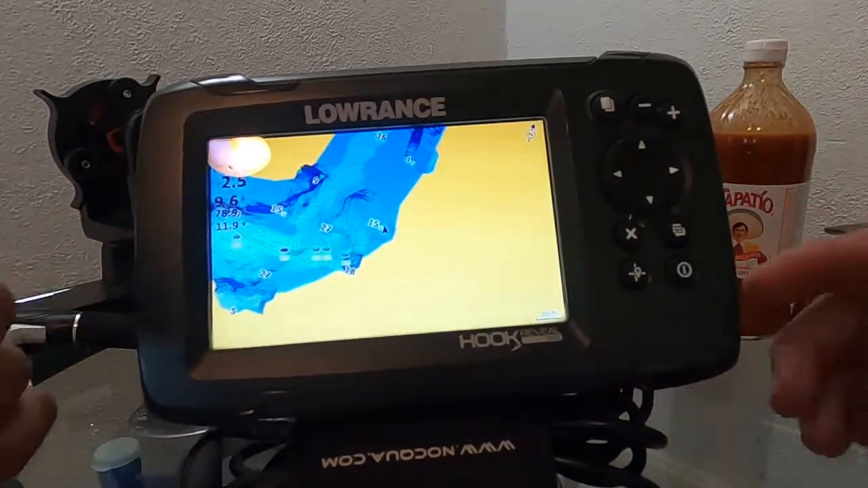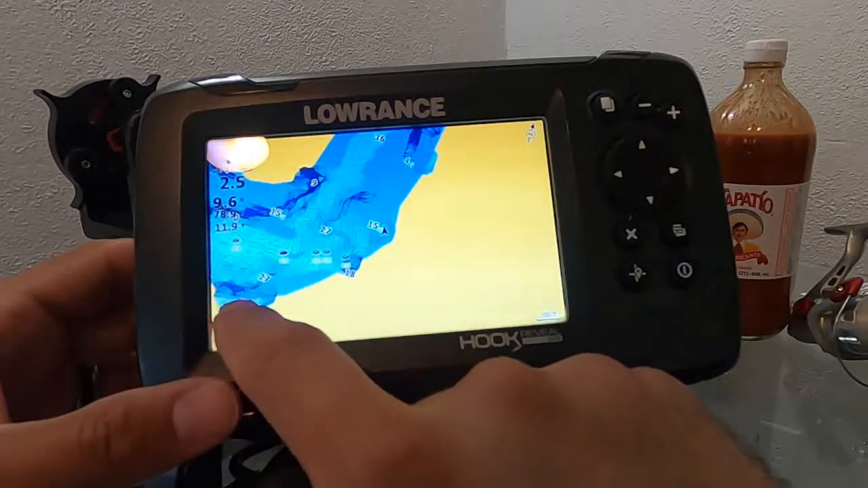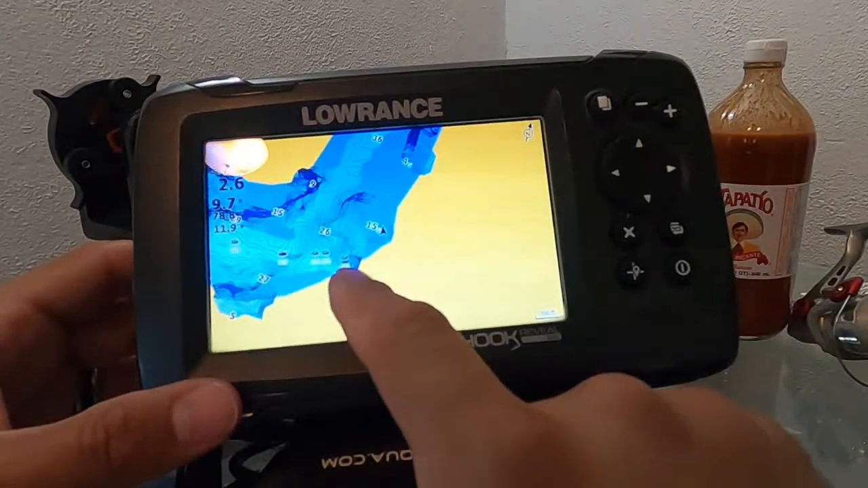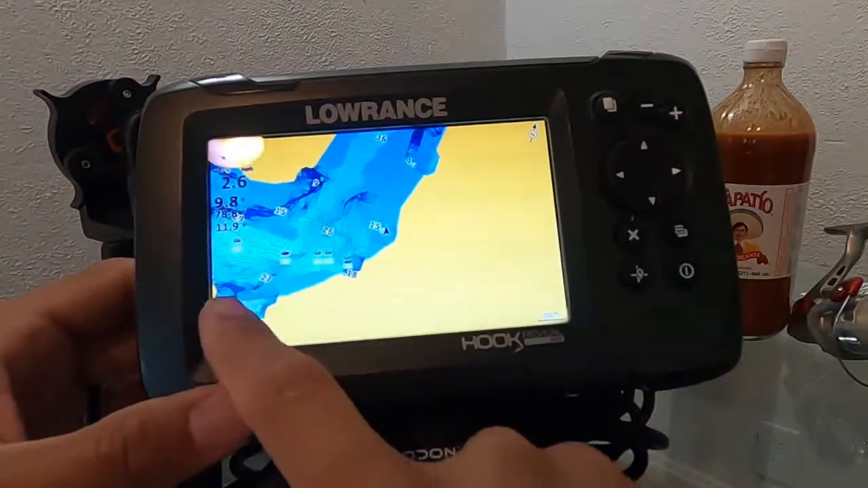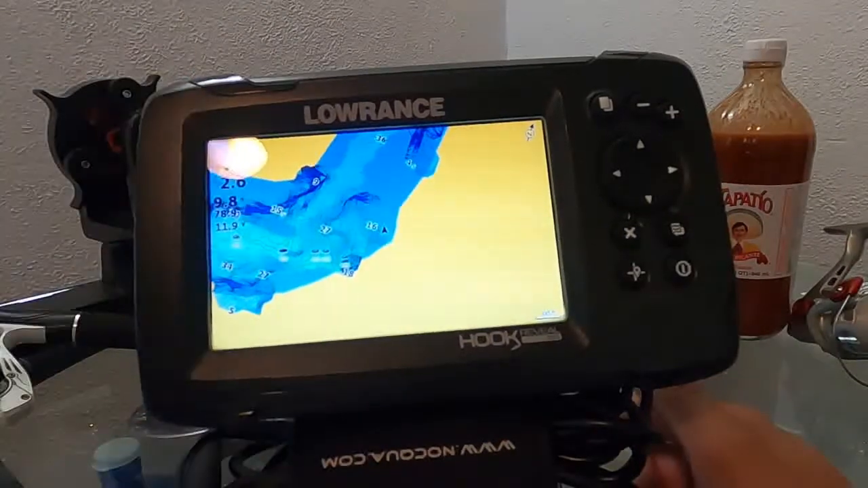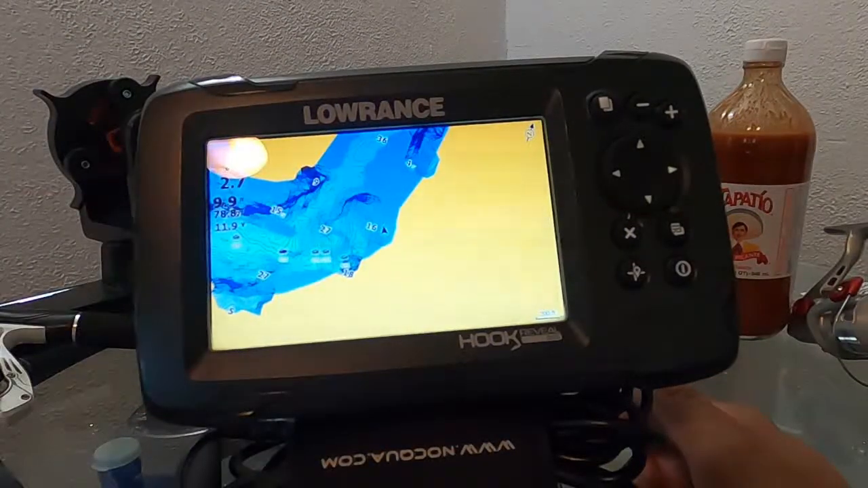But again, like I said prior, I don't like it because I can be along the edge of that and the connectivity is not the same. It just doesn't mesh. It says I'm over here when I know I'm not, you know? Anyways, other than that, I use this feature when I'm on a new body of water, when I really want to know what's going on.